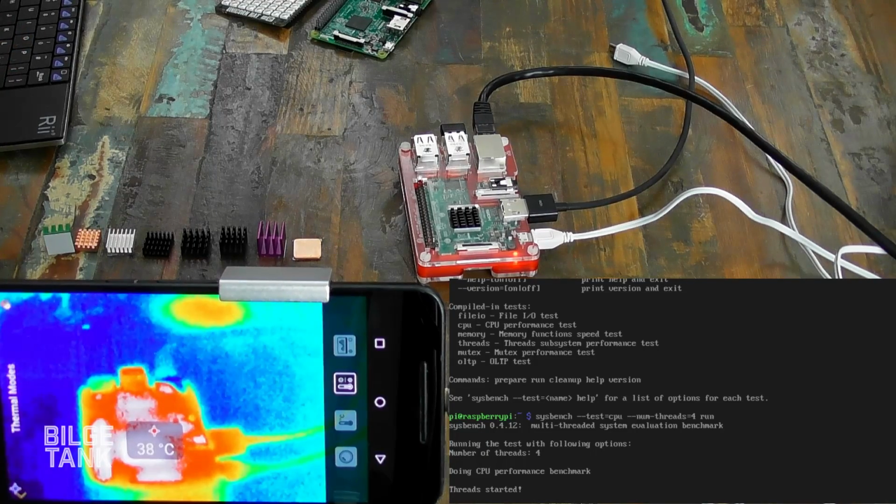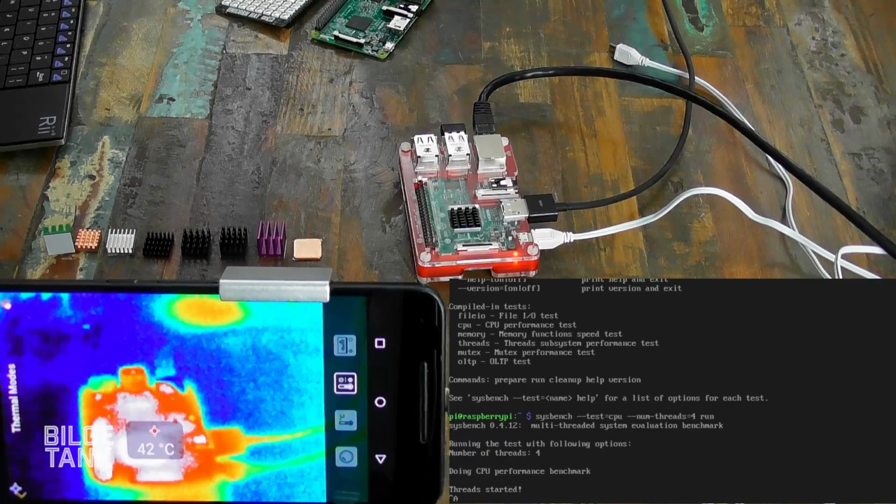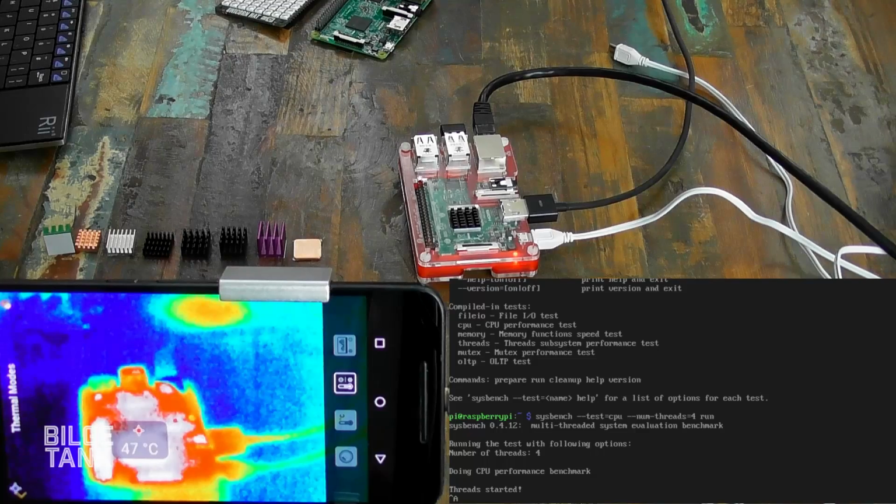So that's off there, and you should now start seeing the processor increase in temperature. I think we can actually increase the number of runs it does as well. So the number of runs it does? Those runs. Yeah, you can see it's climbing up now.